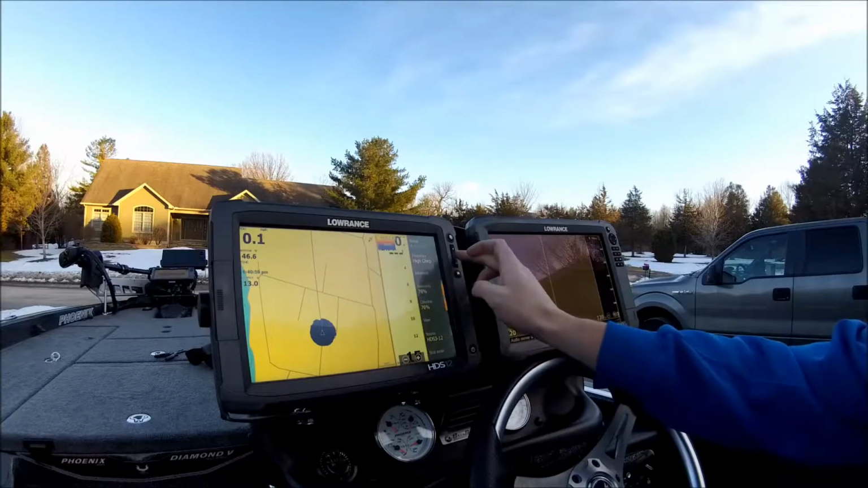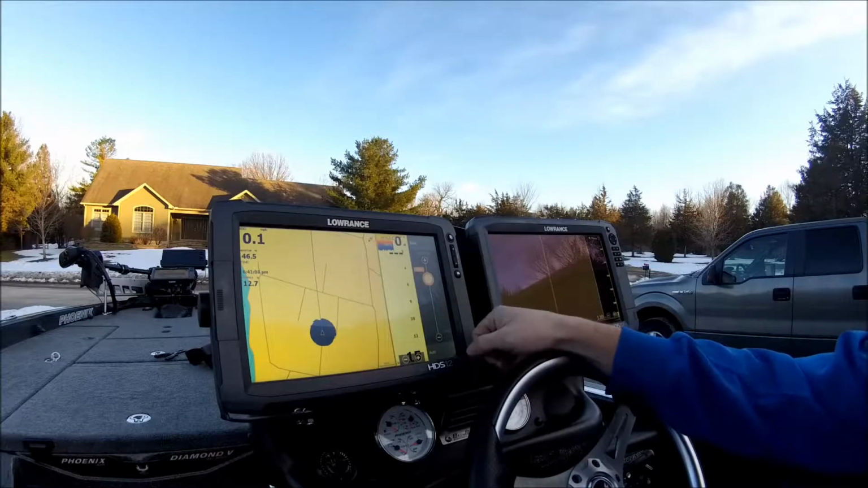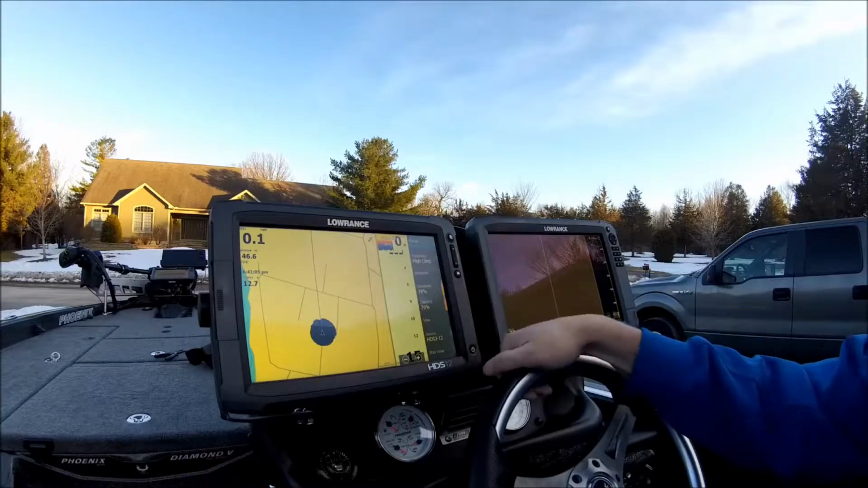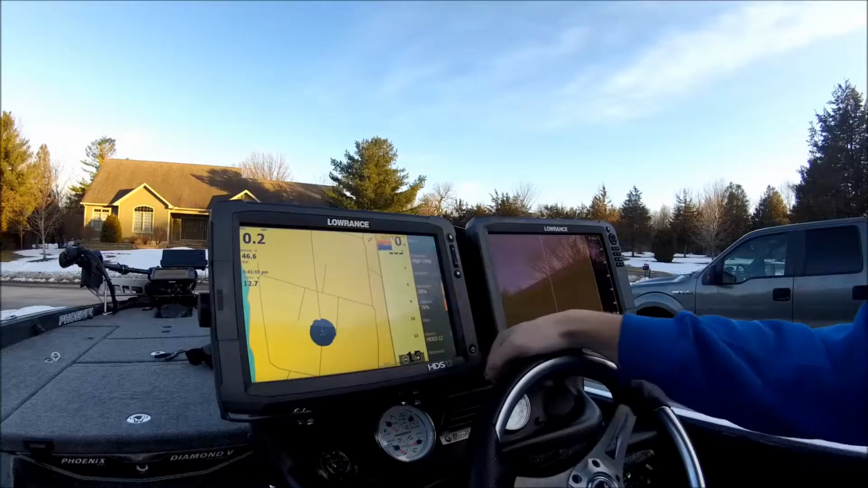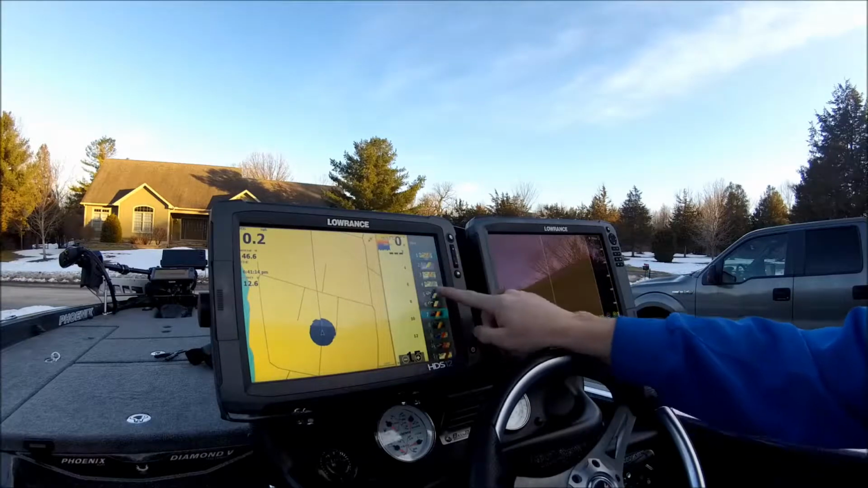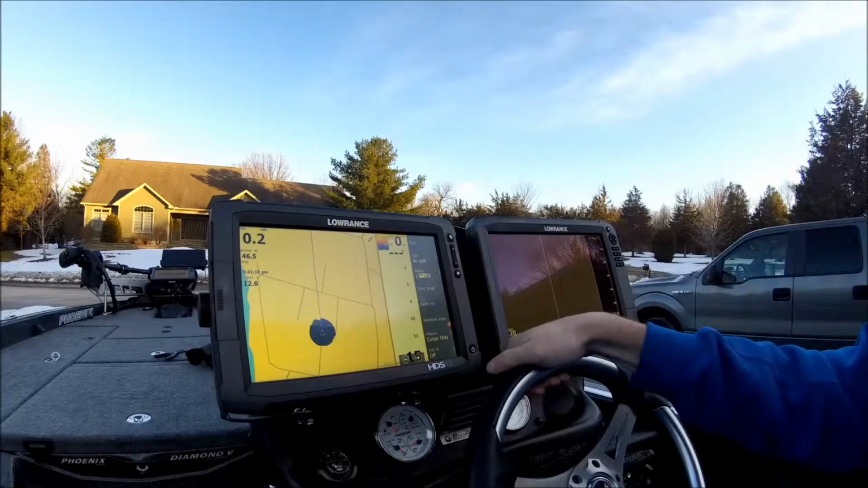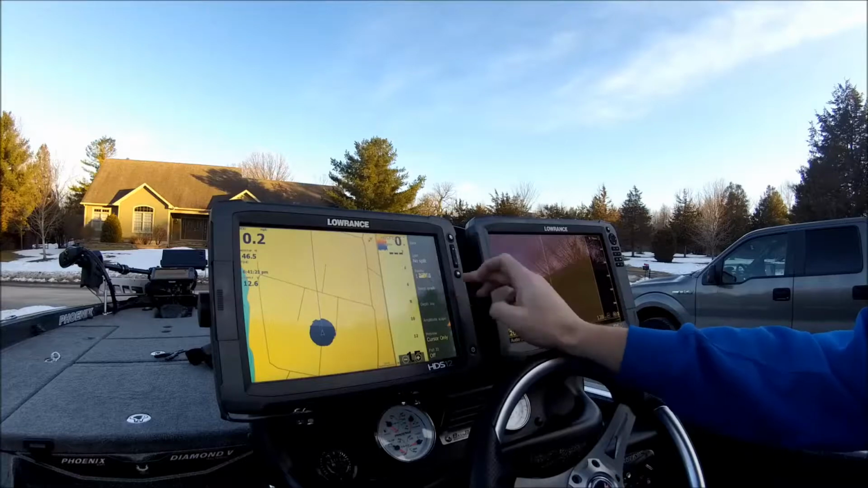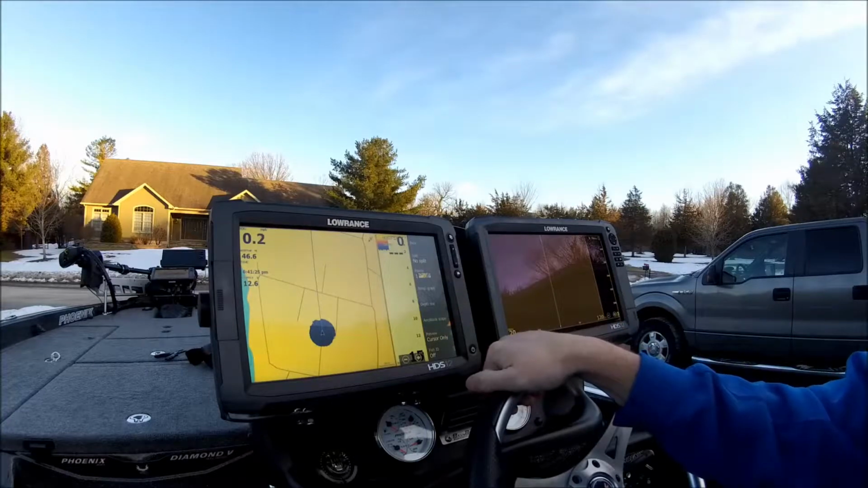Go back here. Sensitivity, always run this between 75 and 80. On manual, I don't use auto, and color line I leave stock at 76 as well. View, I like to run palette 1, it's my favorite. 13 I'll run if I'm in a lot of grass. Always turn on my amplitude scope. That gives you the flasher on the right hand side.